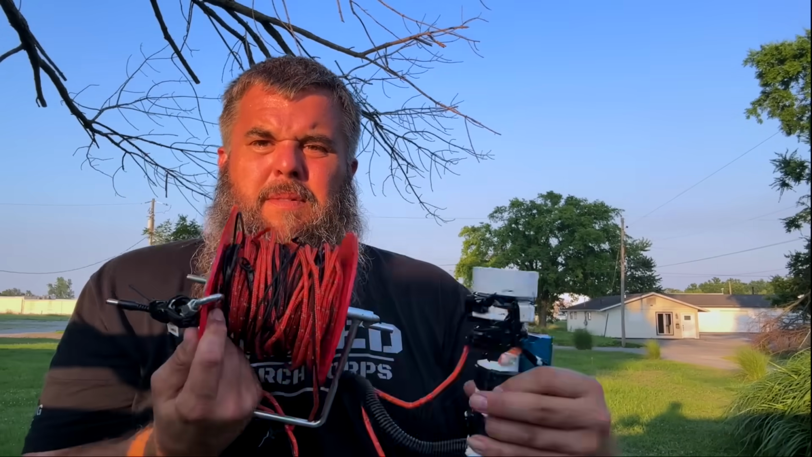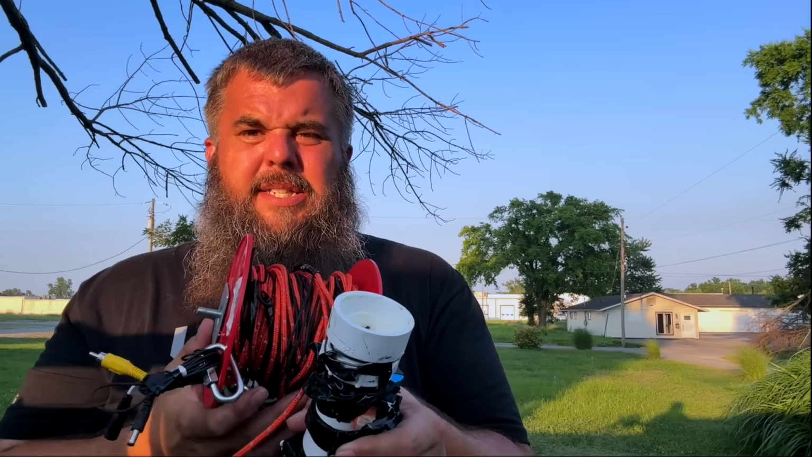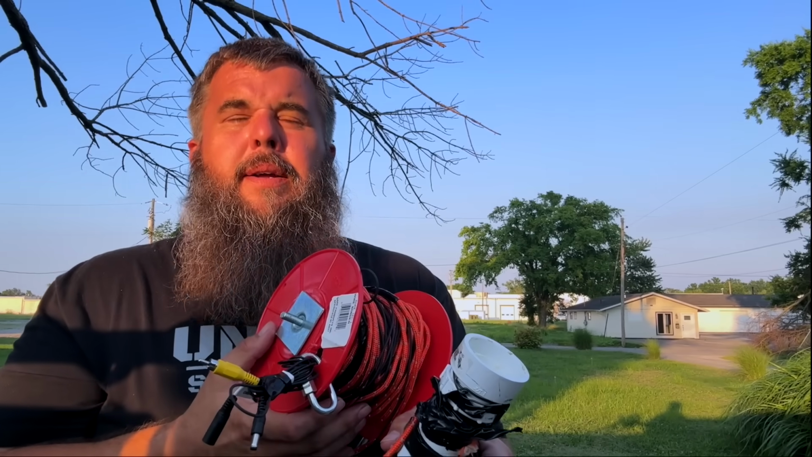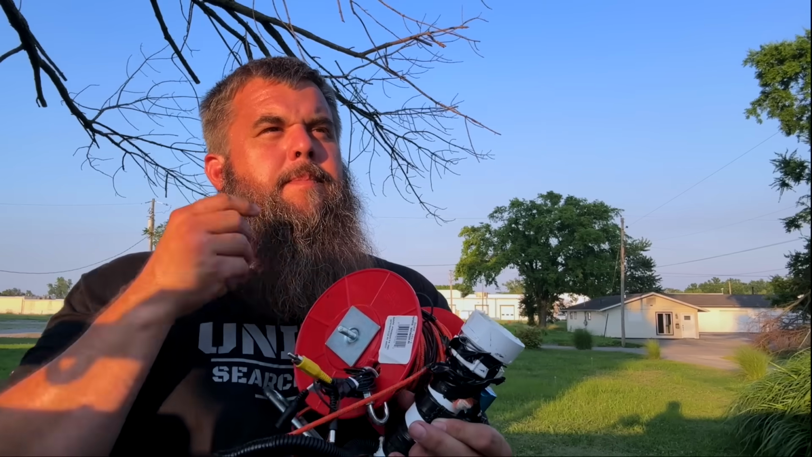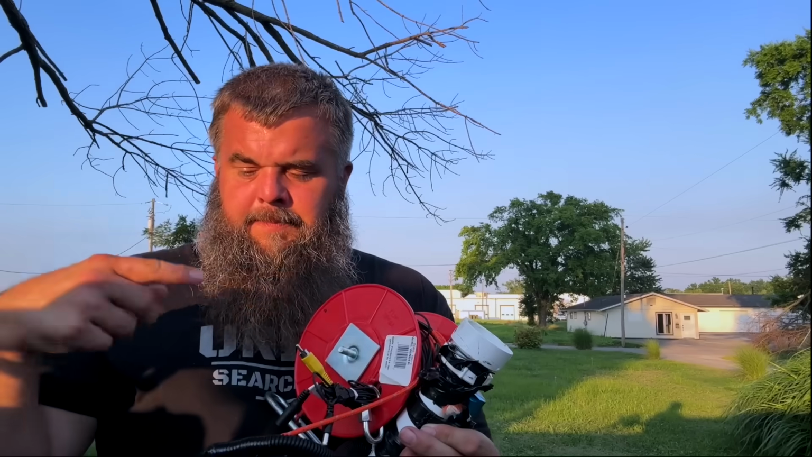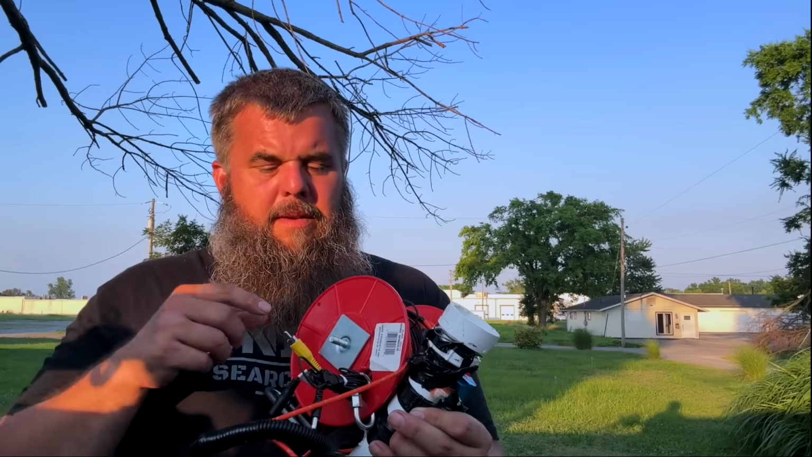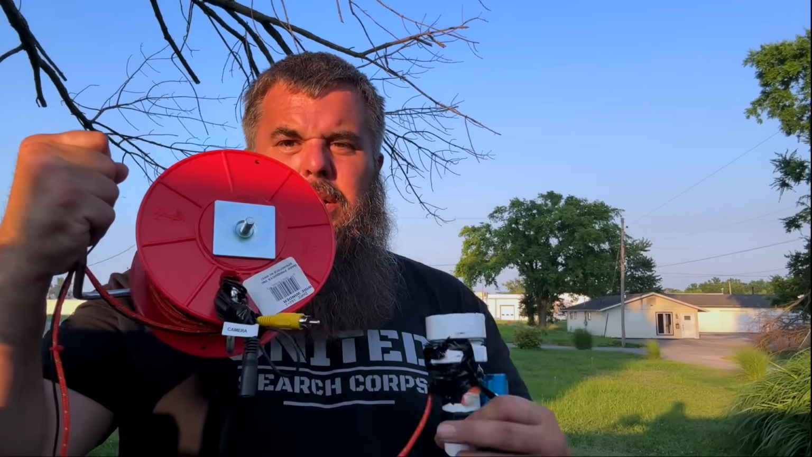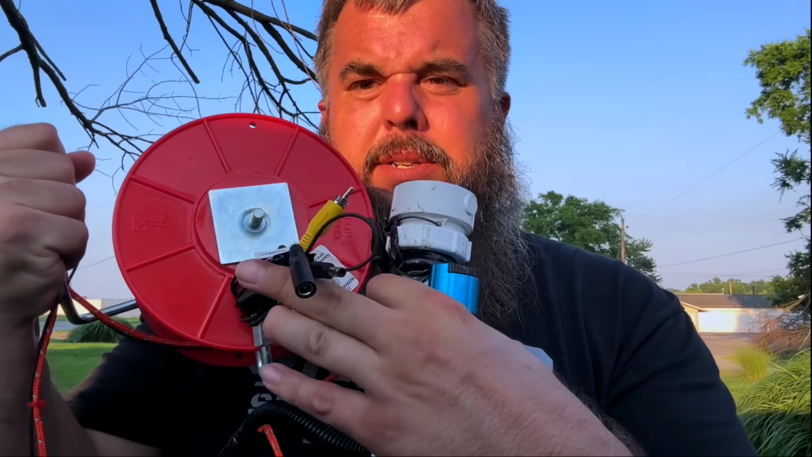This spool comes from TSC, and it is a wire spool for electric fence, just a small spool. I was able to cut a hole in the side here, put the wires in, and cinch them down so when you reel it up, it is a flawless system currently.